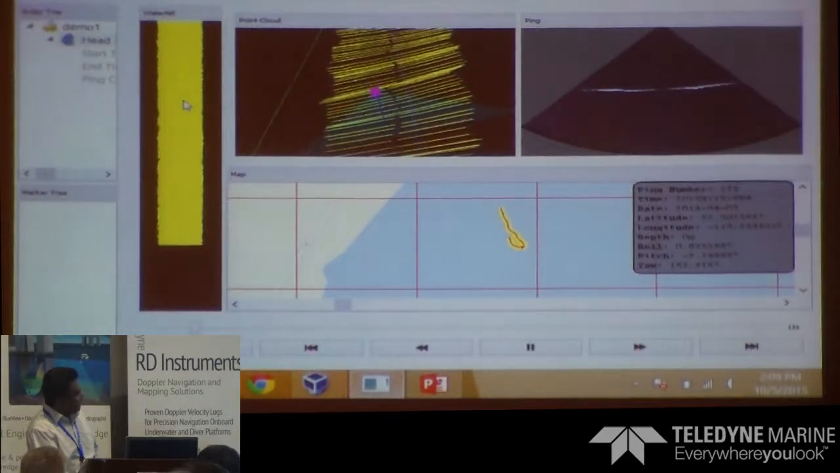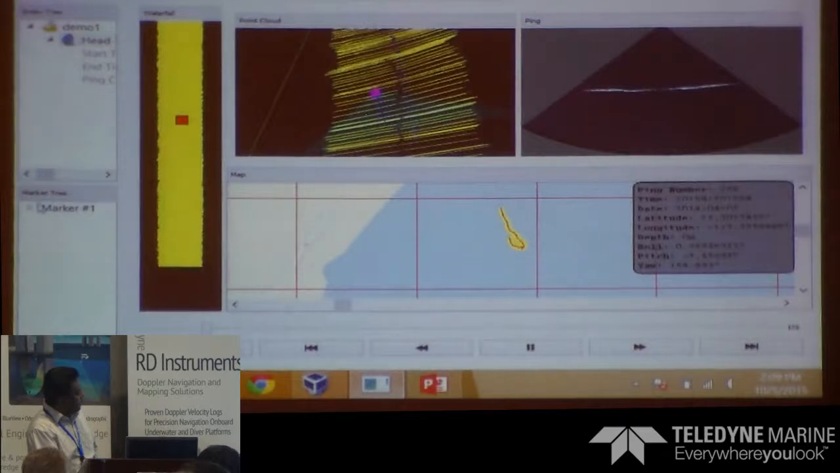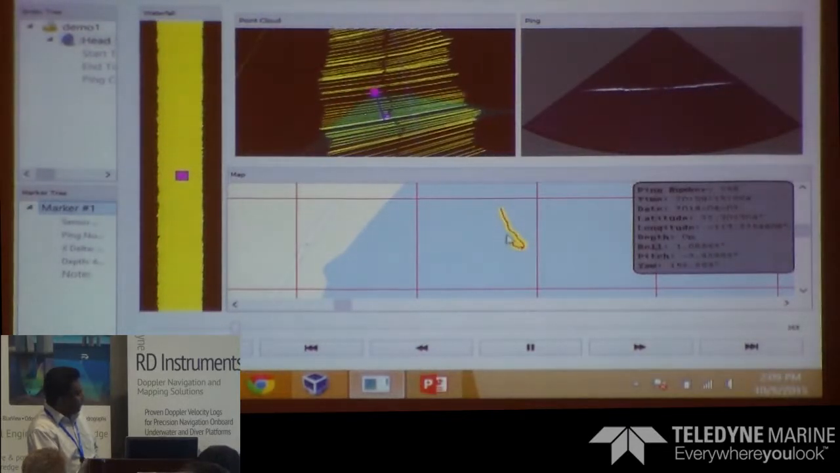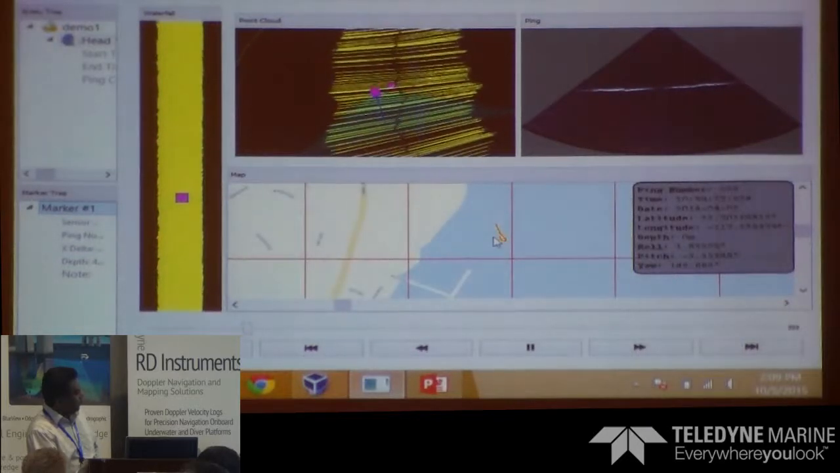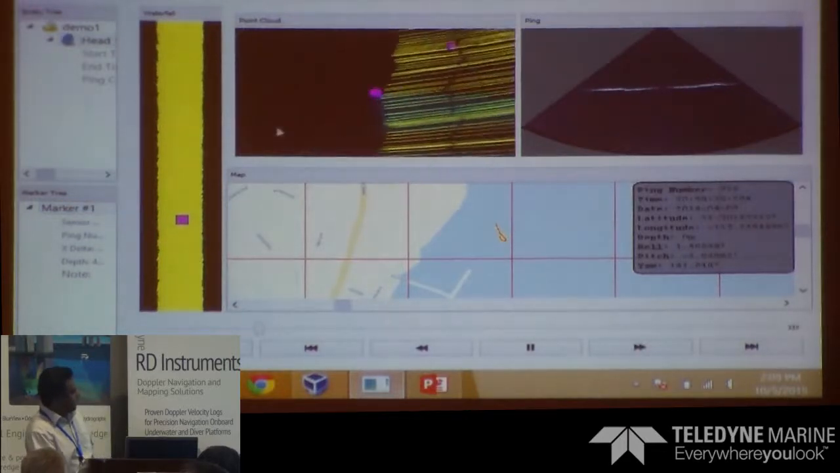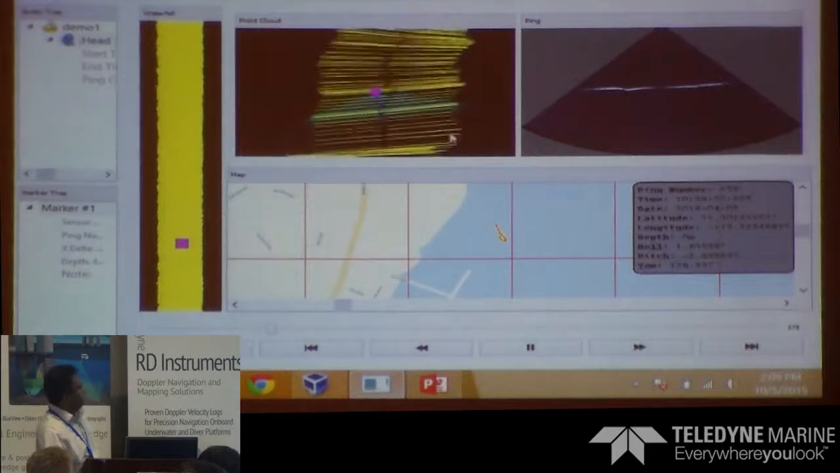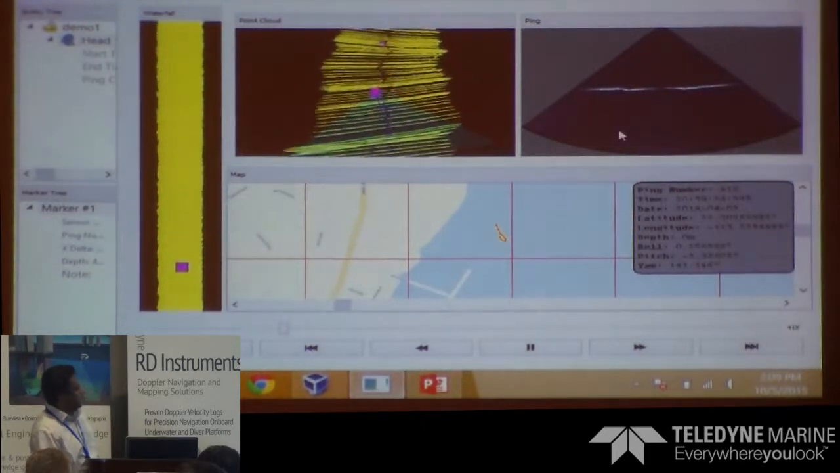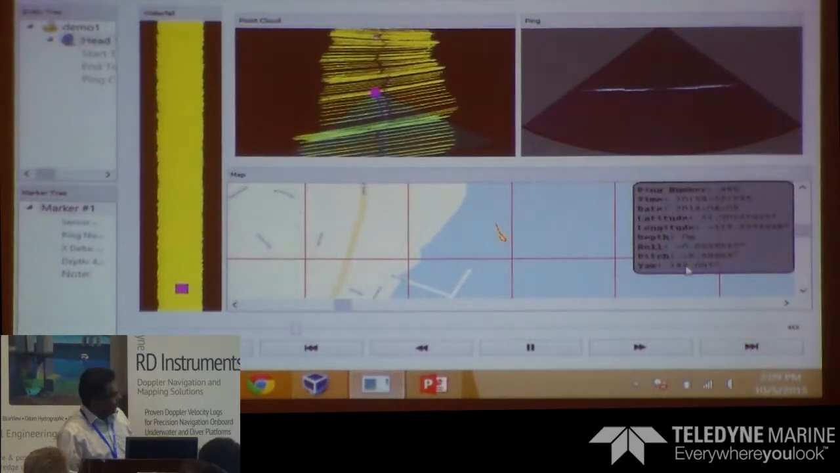So if you are interested in a certain feature, you can create markers as you go on, and then you can analyze certain areas. So you can jump to the markers, and this is actually off San Diego. We collected some data using the P450. So you can see individual pings. So these are some of the tools that we build on top of the Teledyne product.